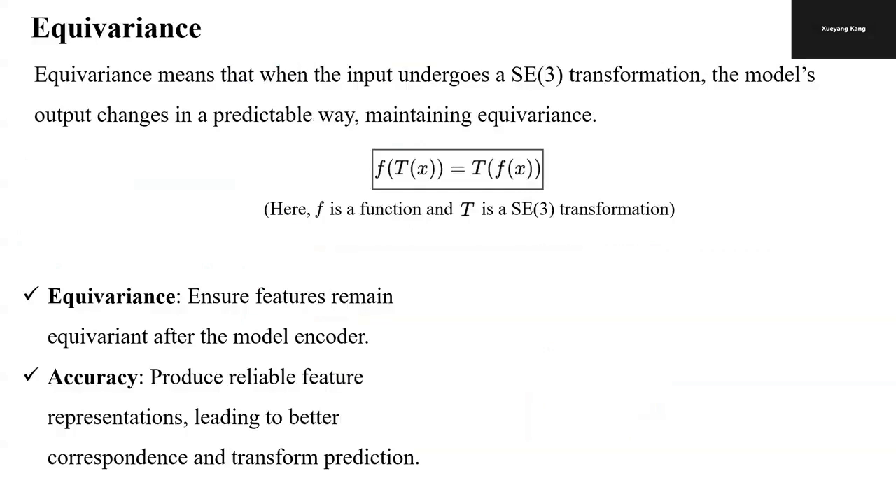Equivariance refers to the property where if the input undergoes SE3 transformations, the model's output changes in a predictable way. By ensuring that features remain equivariant after passing through the model, we can achieve more reliable feature representations. This leads to better correspondence matching and more accurate transformation predictions.